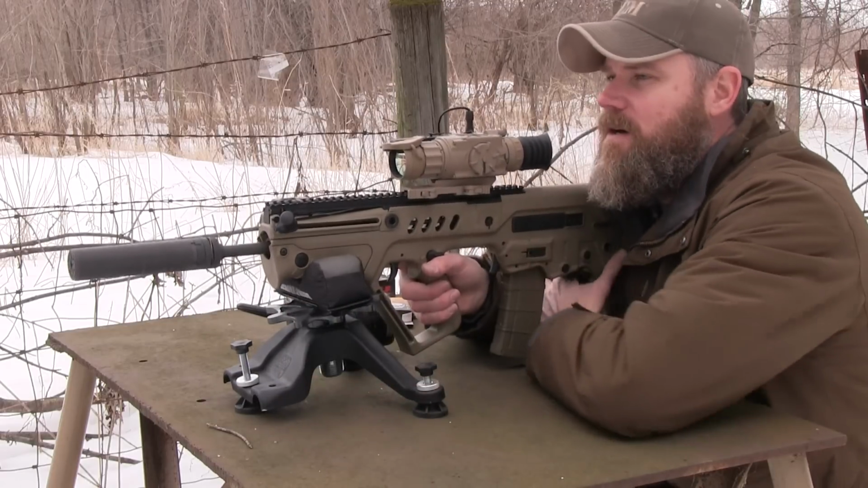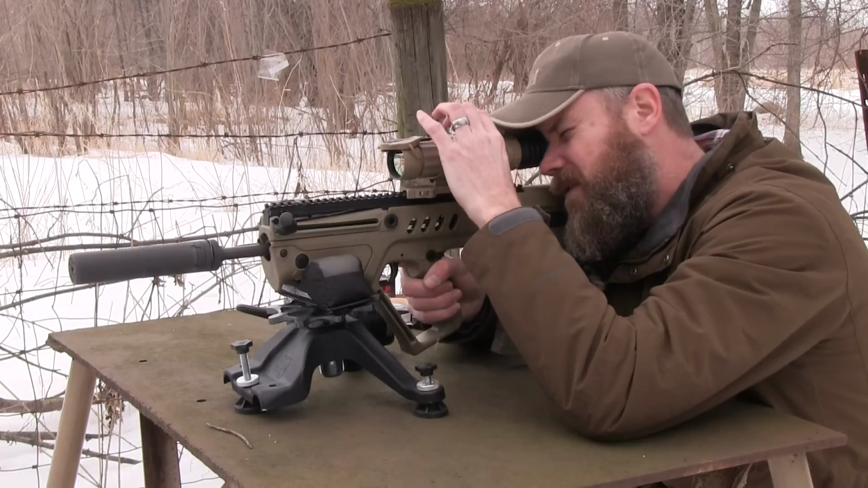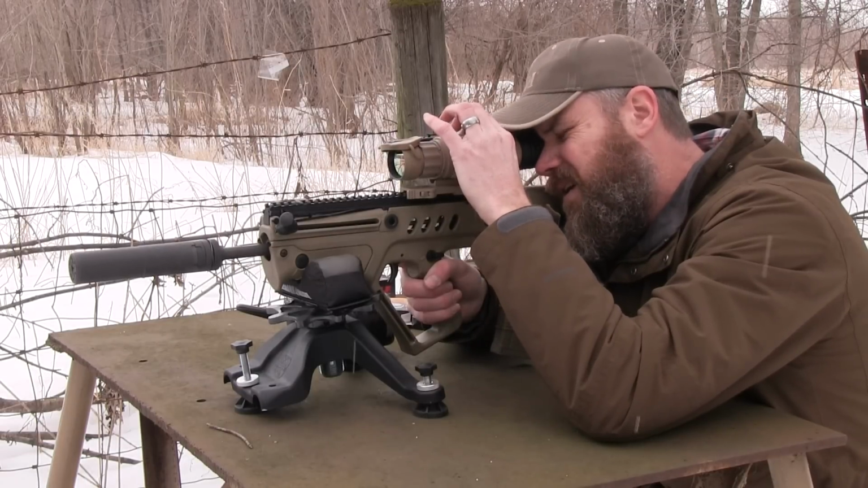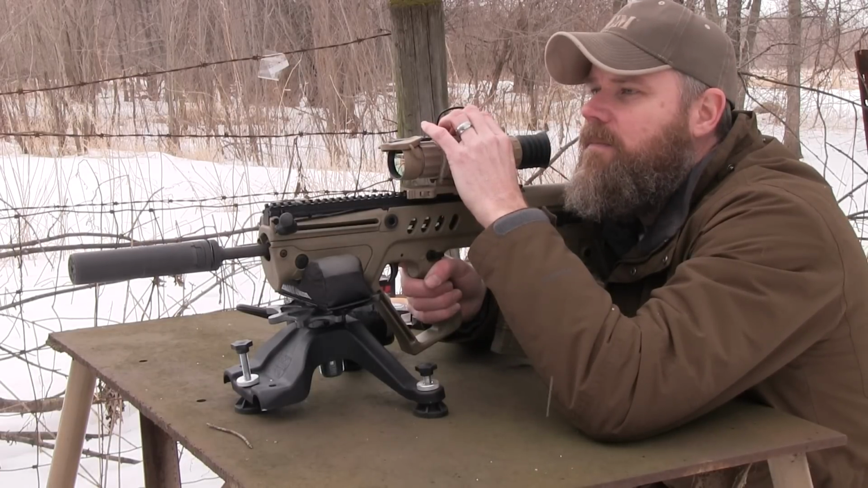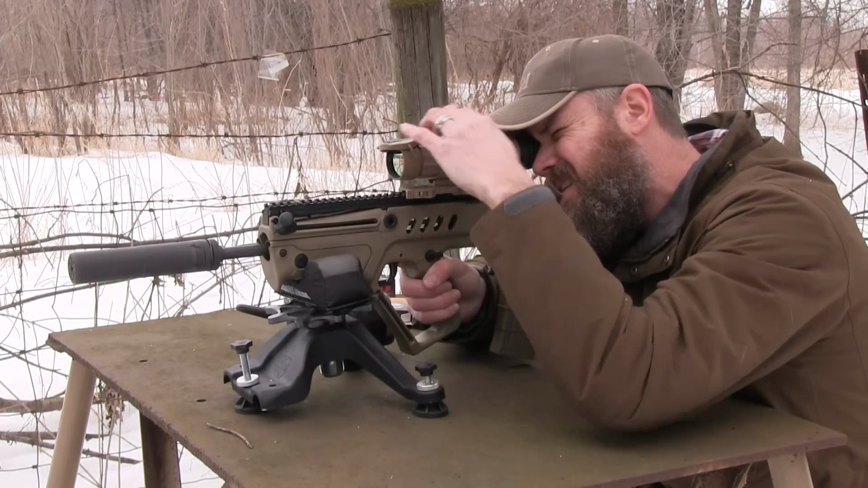Let's take a look at it at 50 yards here. Okay, I don't see as much detail now at 50 yards. As a matter of fact, I'm even having a hard time. Oh, you know what? My hand warmer fell off. All right, I can see the center of the target.